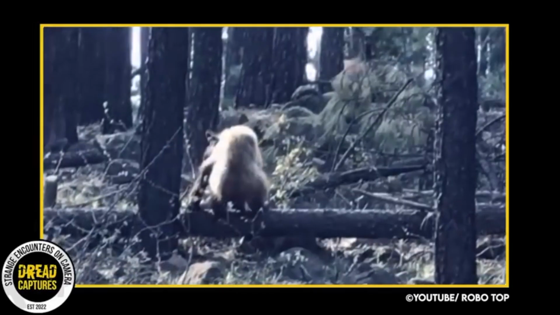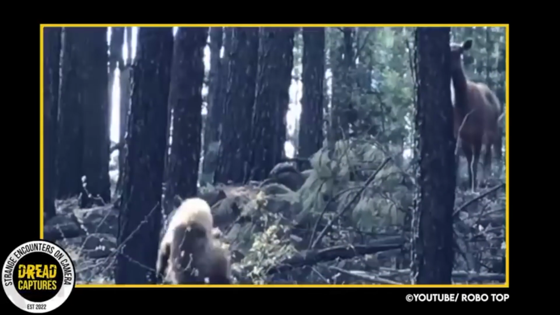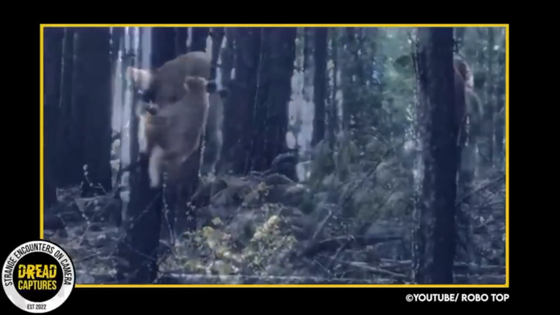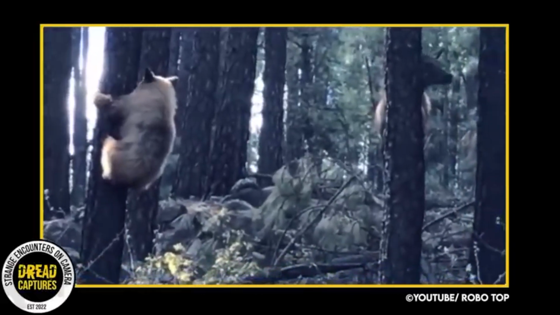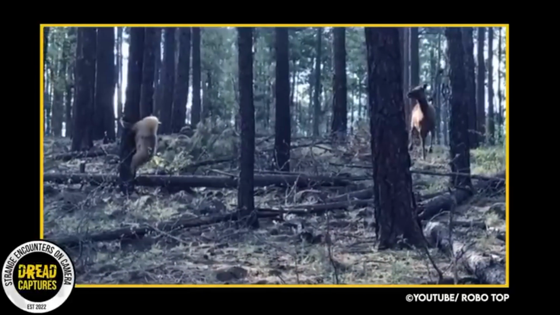This next clip comes from a movie producer who was filming out in Arizona. I'm just going to read this as the excerpt was written. Today, we are filming again in the great state of Arizona, and we just so happened to witness a heart-wrenching encounter between a small brown bear and a moose calf.